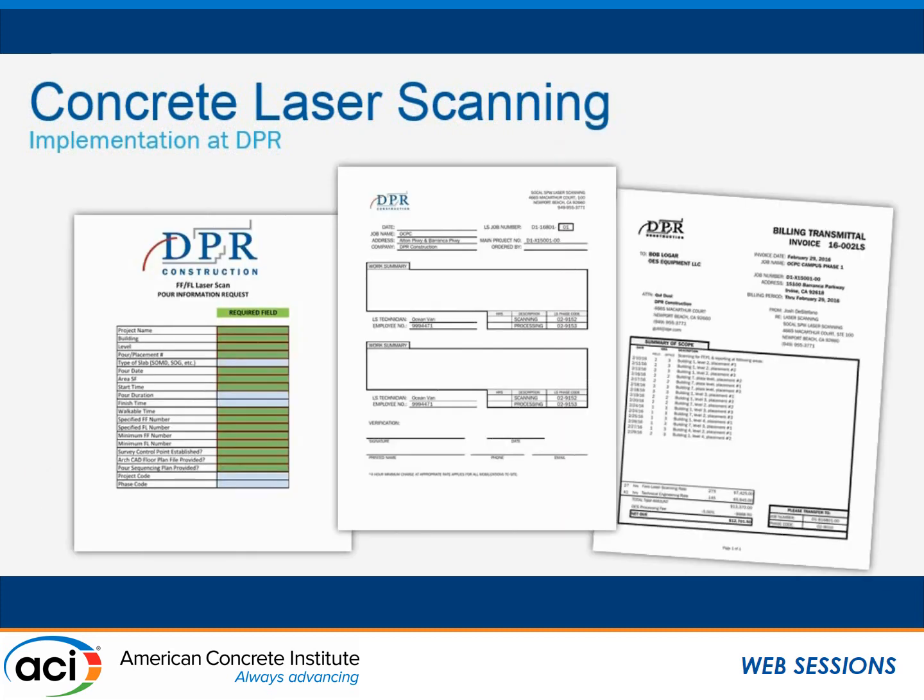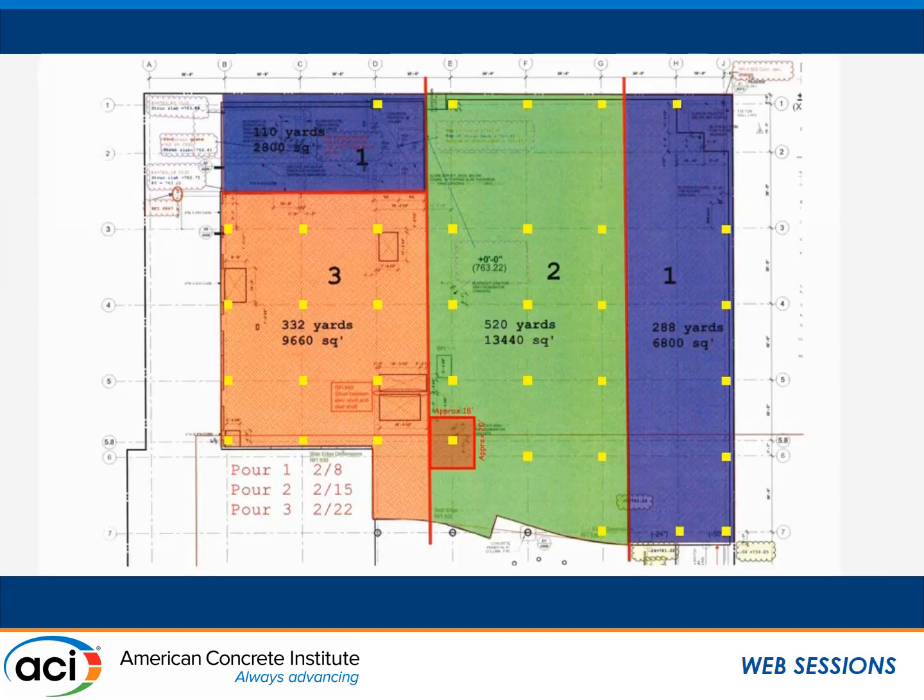So let me just go out. Is anyone here a contractor, a general contractor that self-performs concrete as well? Okay, so most people here are contractors, right? Okay, I'm going to skip this part right here.